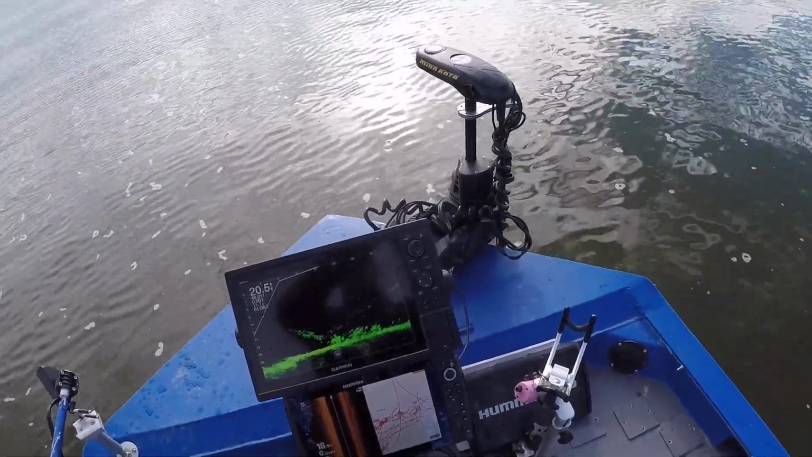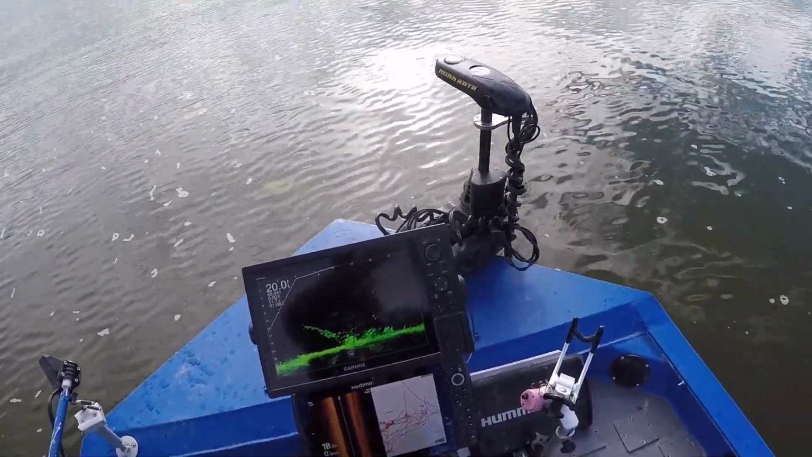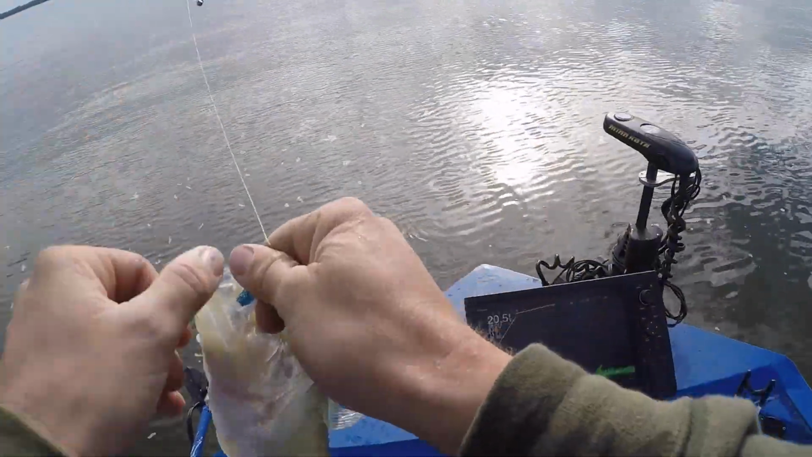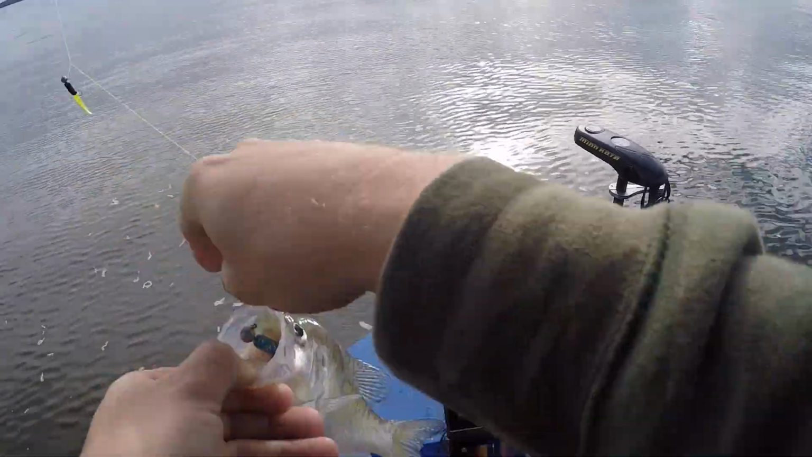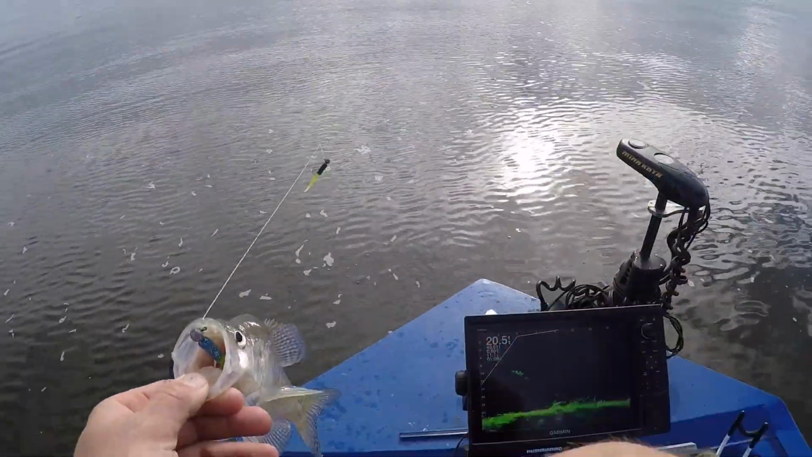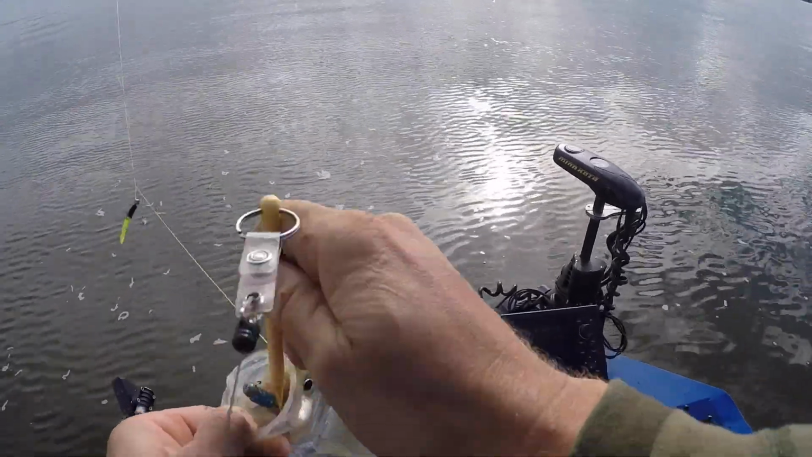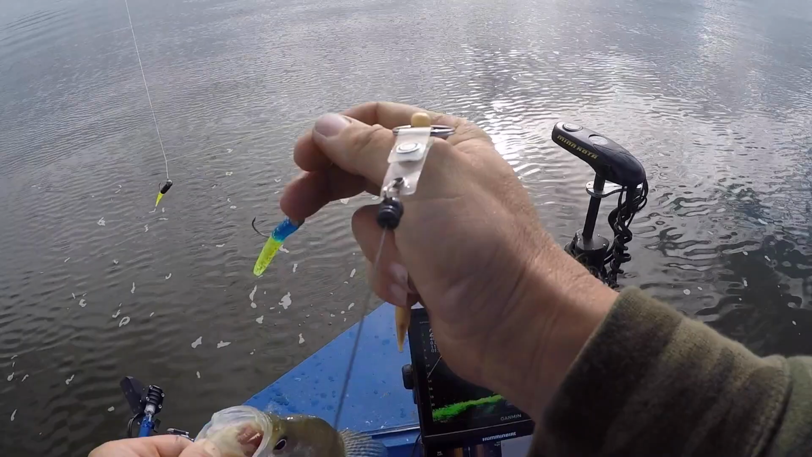There's a better one, y'all. Yeah. Look at that nice fat belly crappie, man. They are just so healthy this time of year. That's a 2.5 inch bait too, and you can see they're just engulfing it, every single one of them. Nice fish.